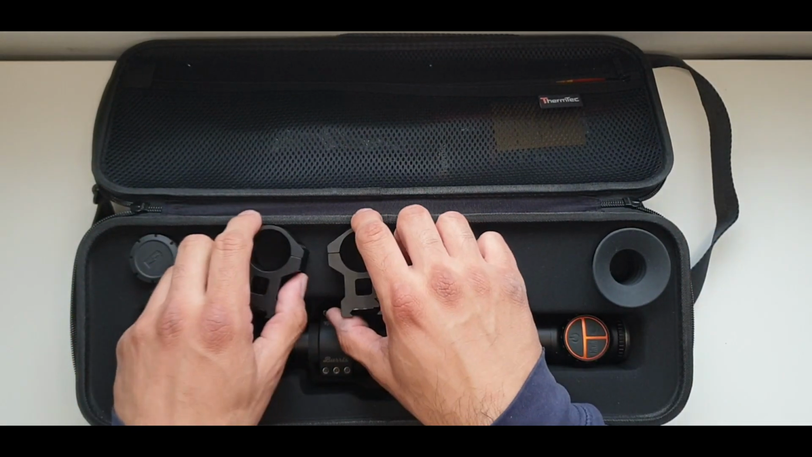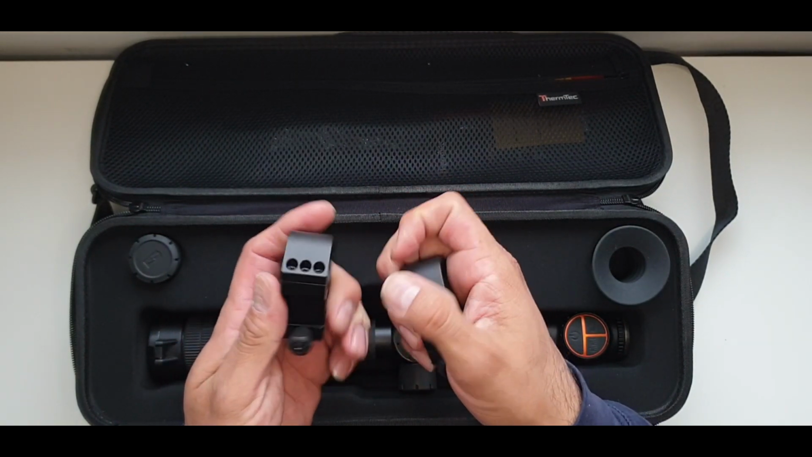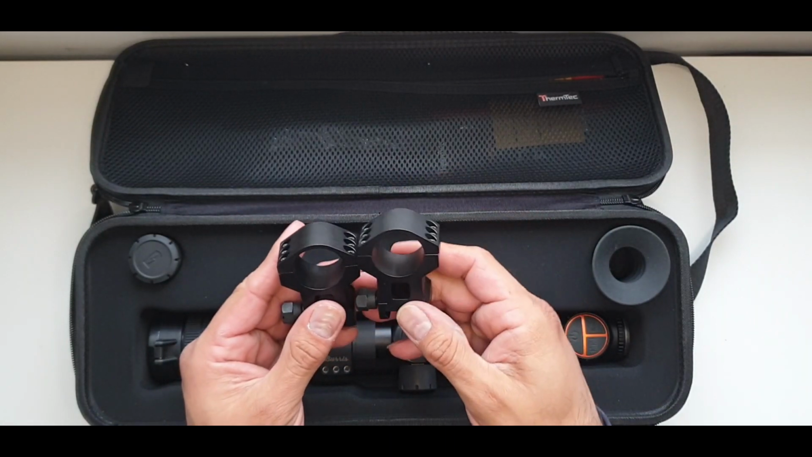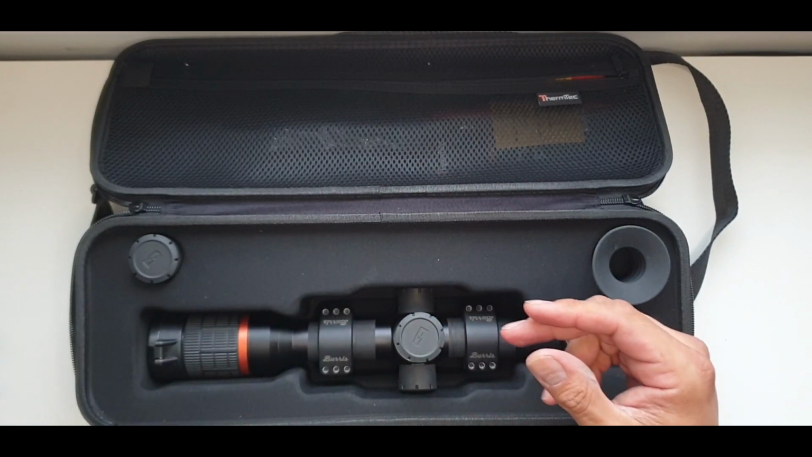You have, very generously, they provide these 30mm scope rings. I believe that's a 13mm socket. We'll tighten that one up, or torque wrench. Very good. You don't get that with a lot of scope manufacturers, and they basically should take note. So put them to one side.